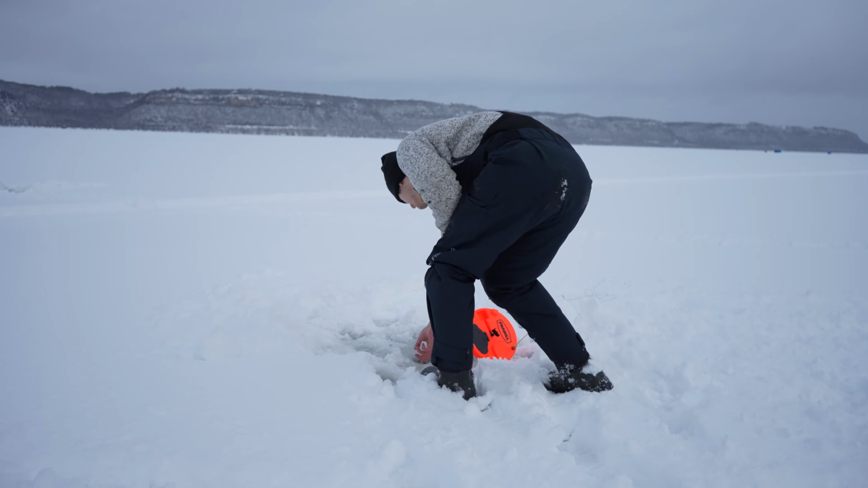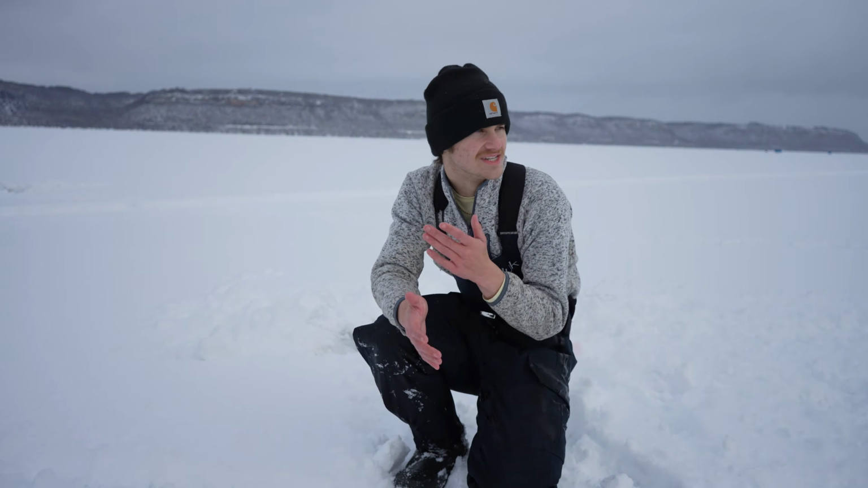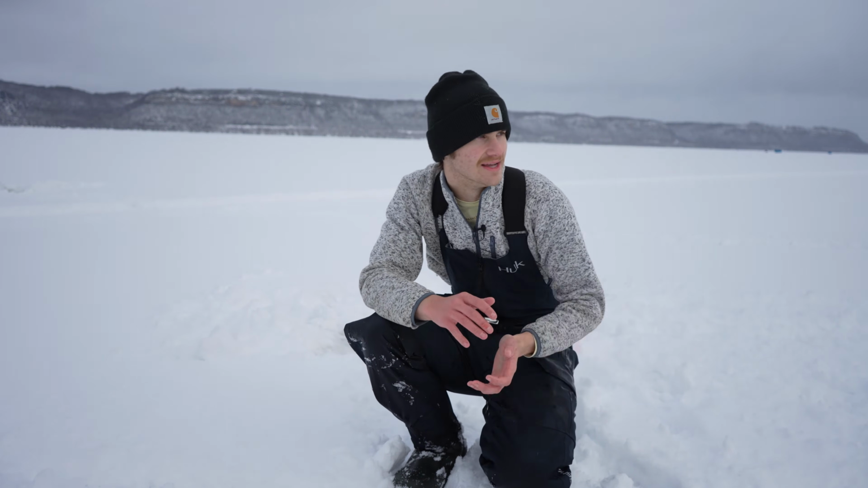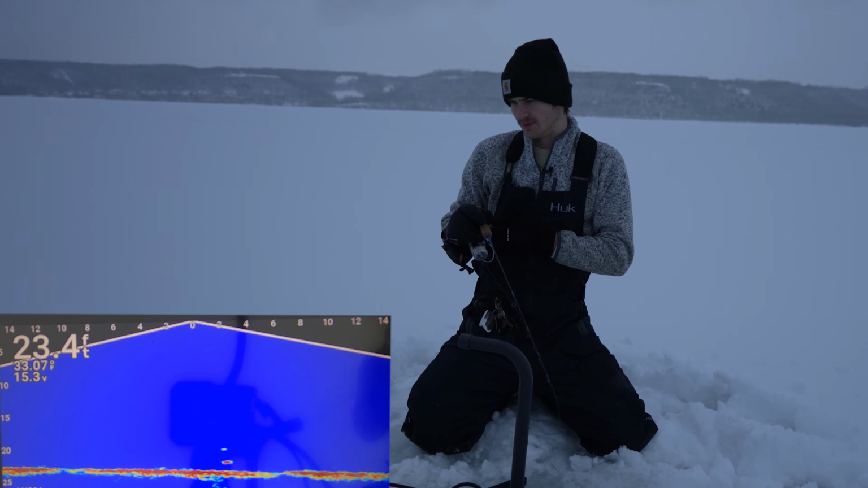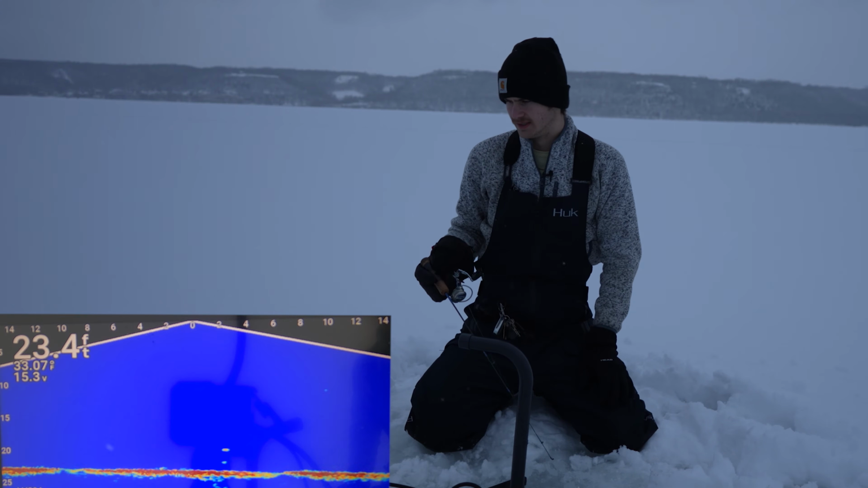Oh, there you go, buddy. Chomped the flag, which is nice. They're liking live baits as well as jigging baits. All right, let's keep jigging and throw the flag back down as well. Let's get her down to the bottom here, see if we can make something happen. All right, we are on the bottom. Let's see if anything comes up here quick.